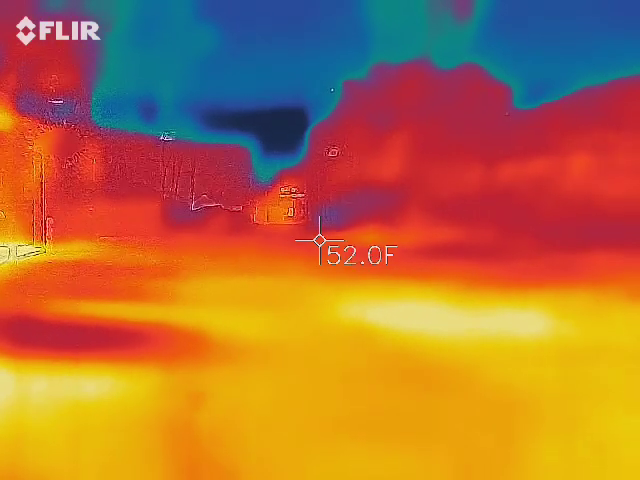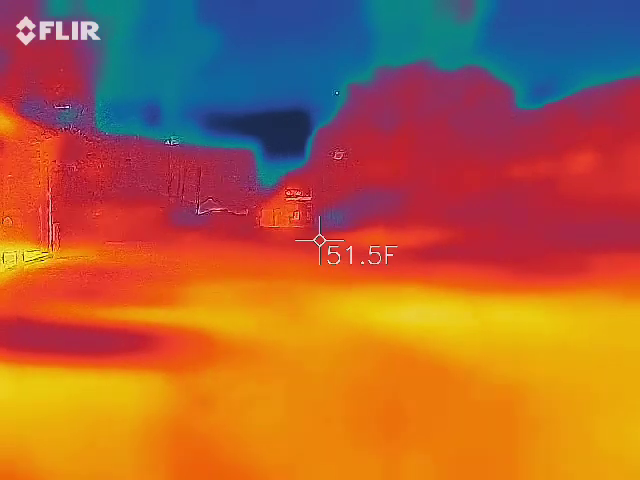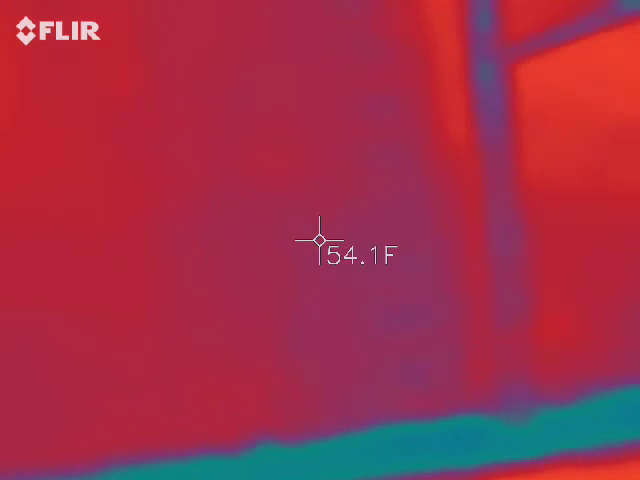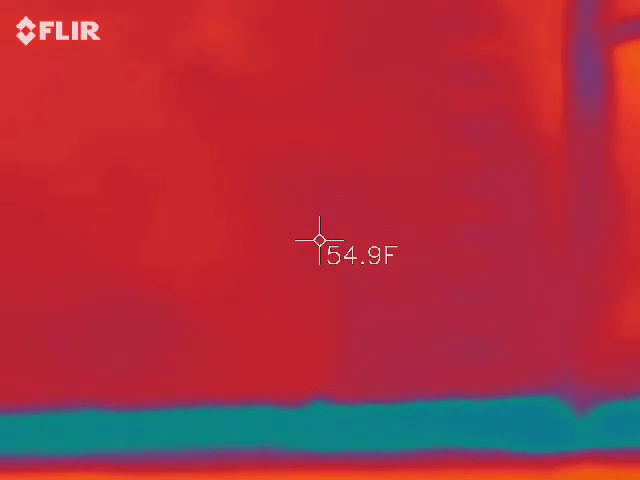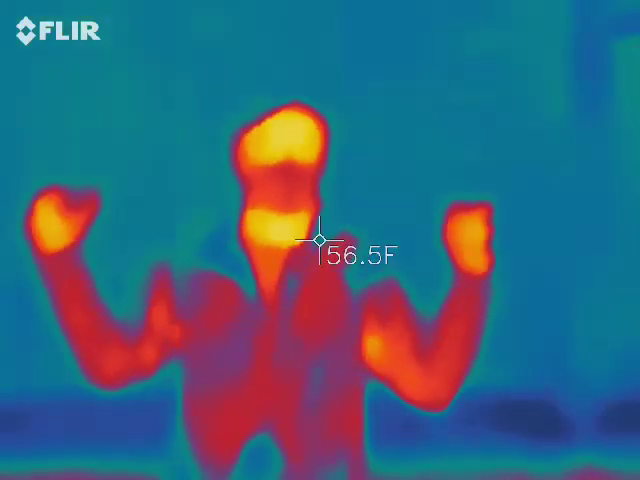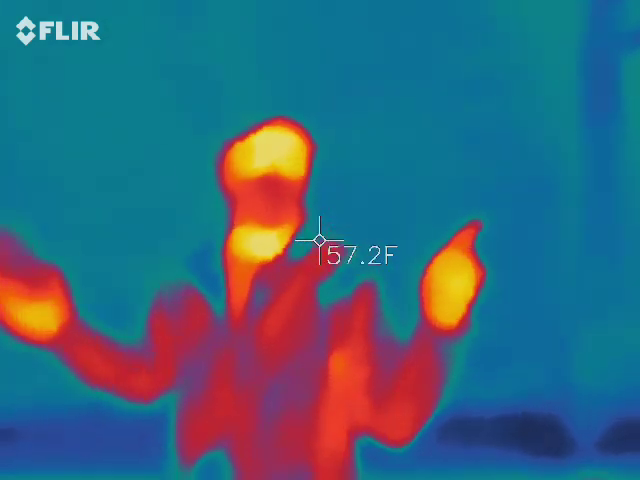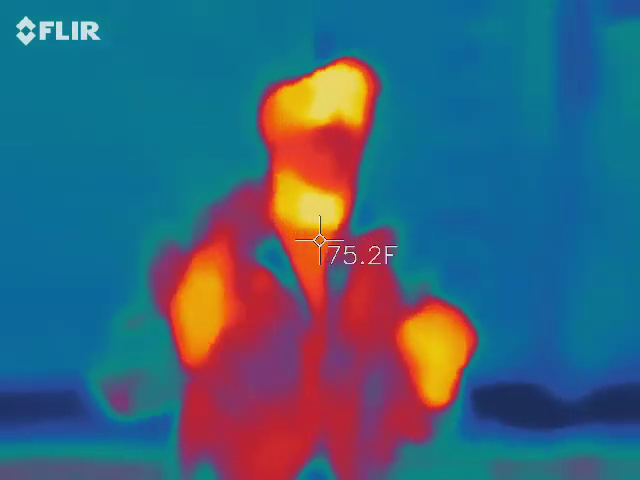So now that we've got it just on a spirit box, let's talk about you. For example, I want you to point your camera at that wall and tell me what you see. Red. Mainly red. Keep it there. What happens when I get in the picture? Orange. Now, what happens to the wall? Oh, turns blue because you're taking the heat. I'm the base heat now. My skin is the base. I'm the warmest thing out here, right?